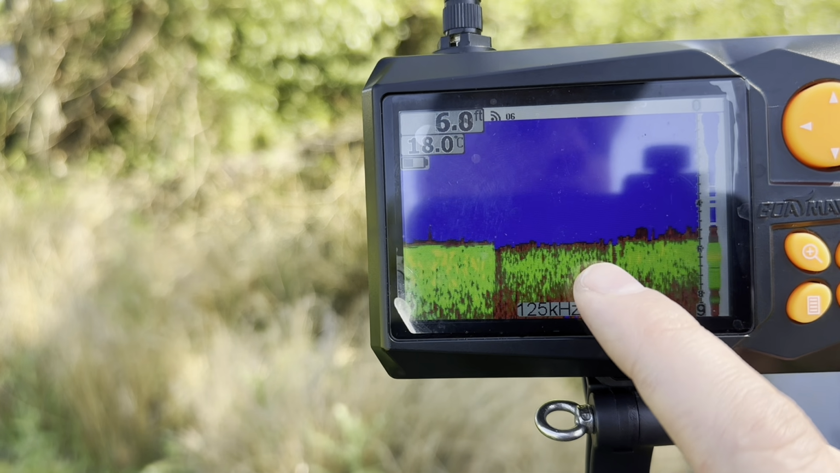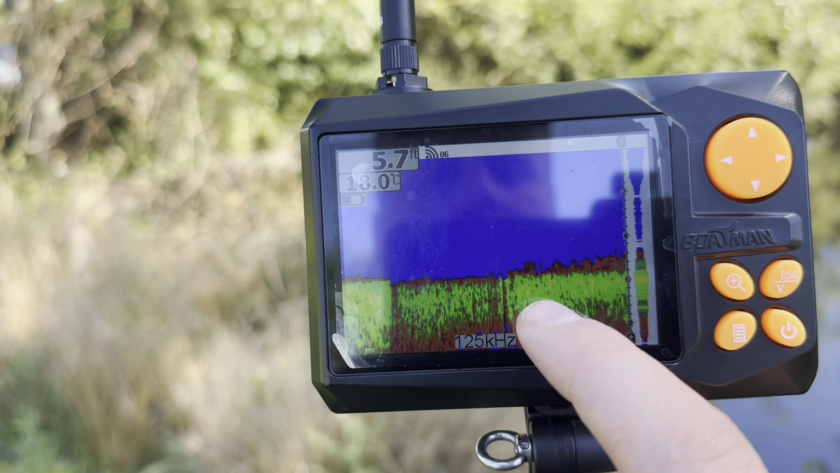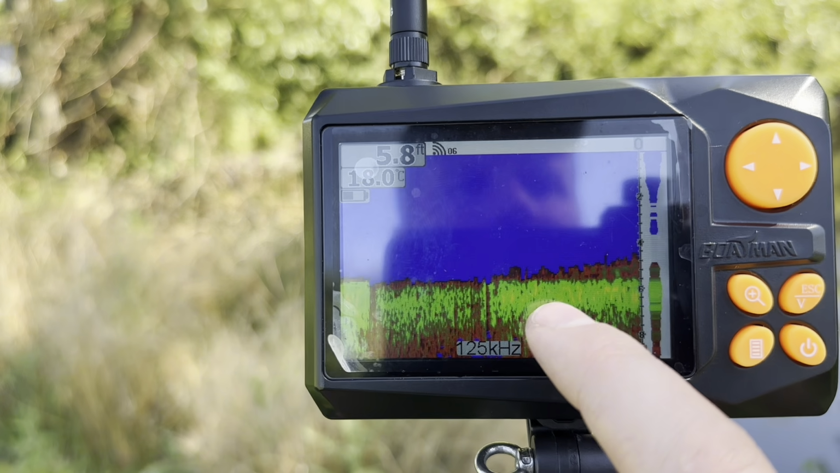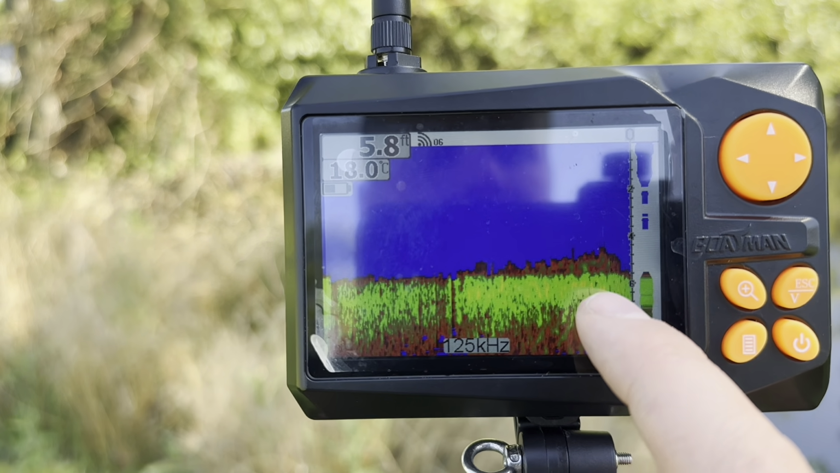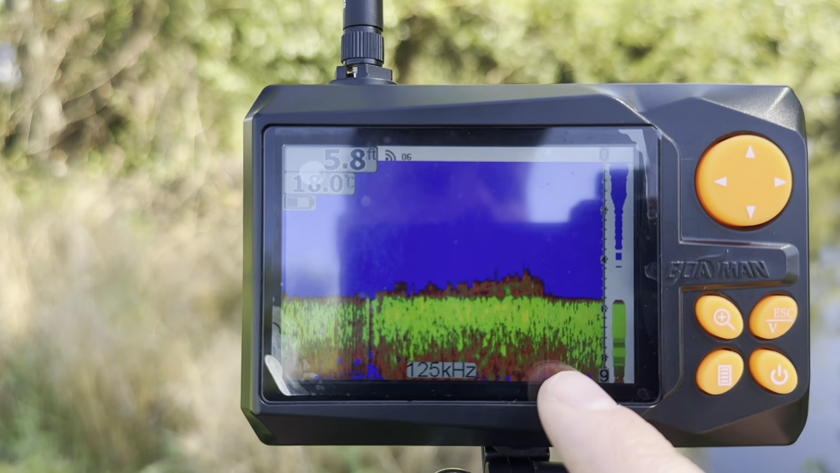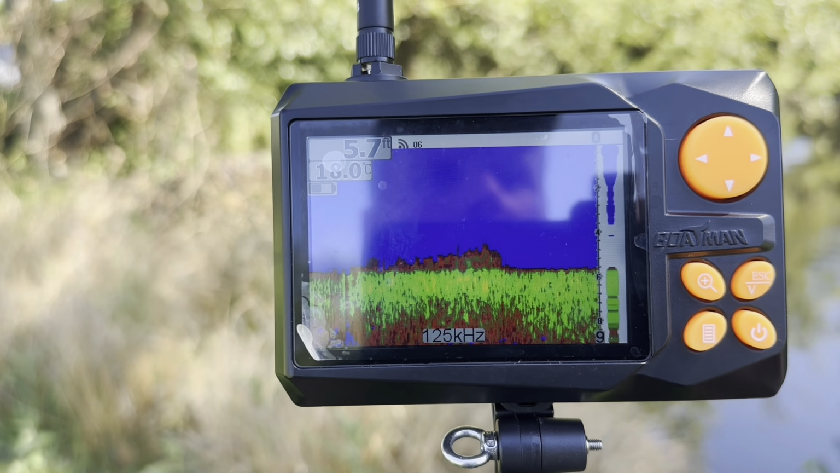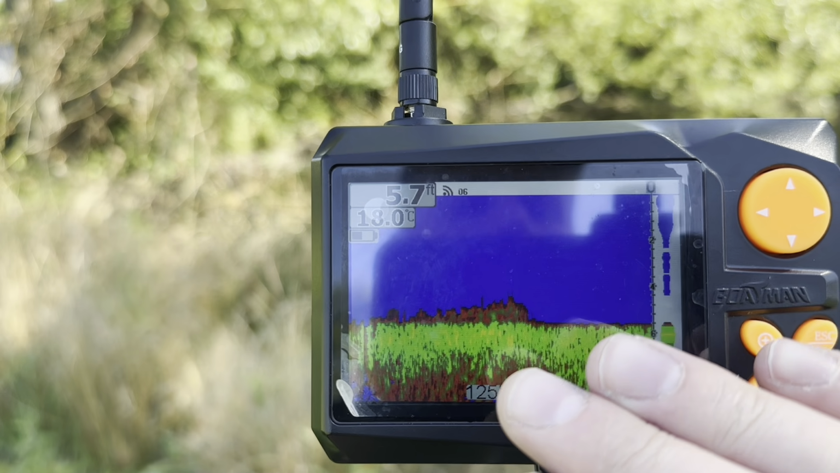So a green would represent a clay or a hard mud. And then there's not really much of it here, but normally sometimes you'll see a little bit of yellow here and there. Sometimes you have a yellow bottom, which would be gravel, or anything like that, like stone, for example. So essentially this is telling you what type of bottom you have.